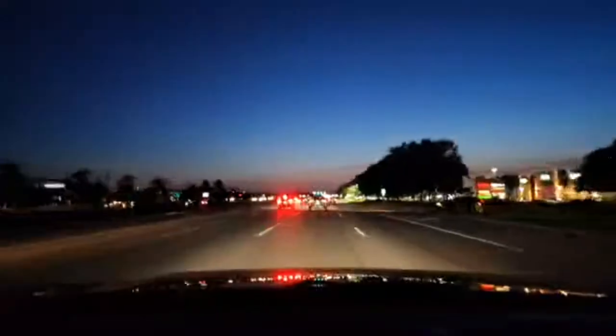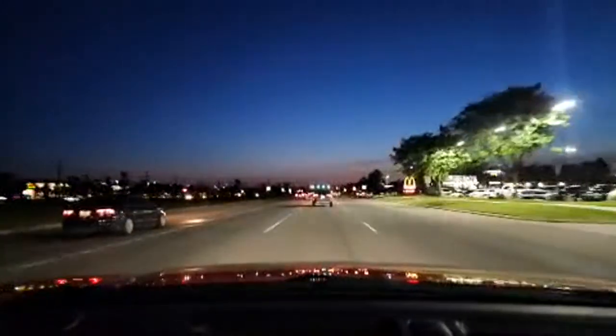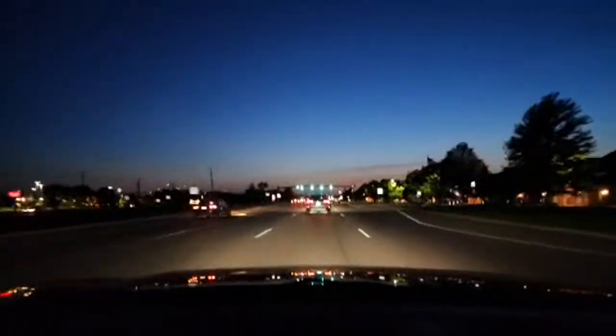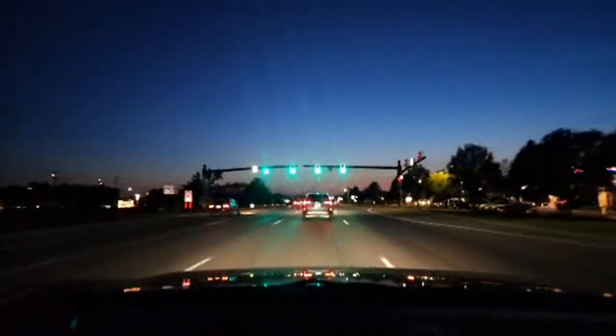Miss Jackson getting her lesson. Tomorrow's her road test. I would say your speed control's really nice. We're looking ahead. You want to be very predictable for your driving teacher and your road tester. So I'm going to have her make a lane change to the right. So let's pretend she did.